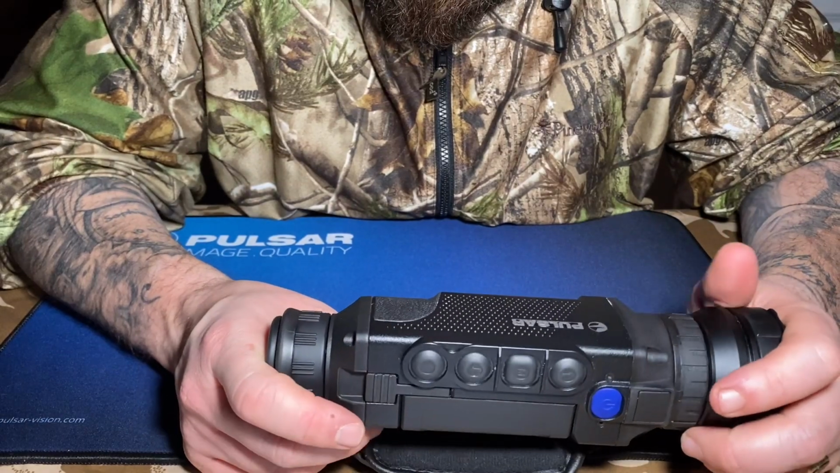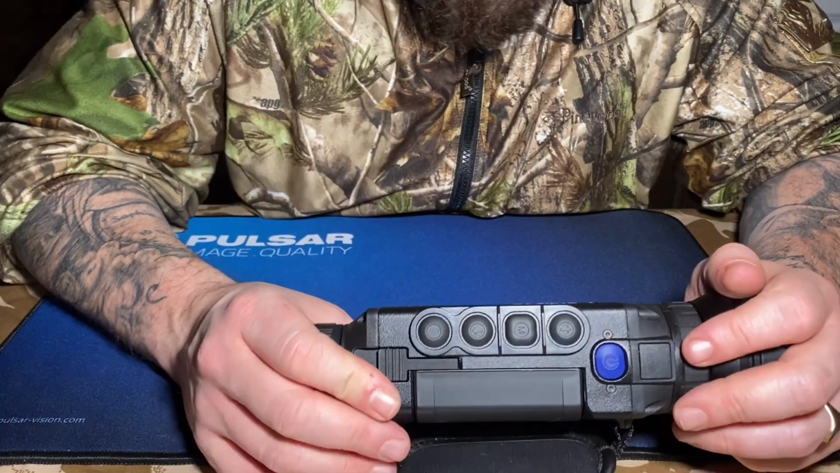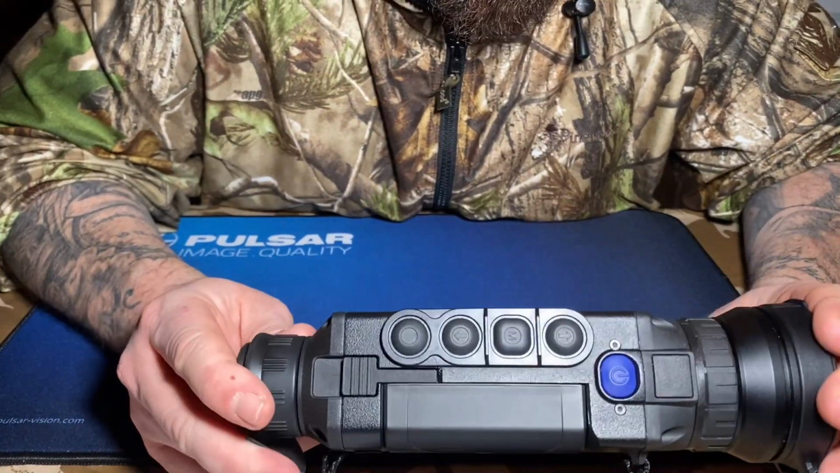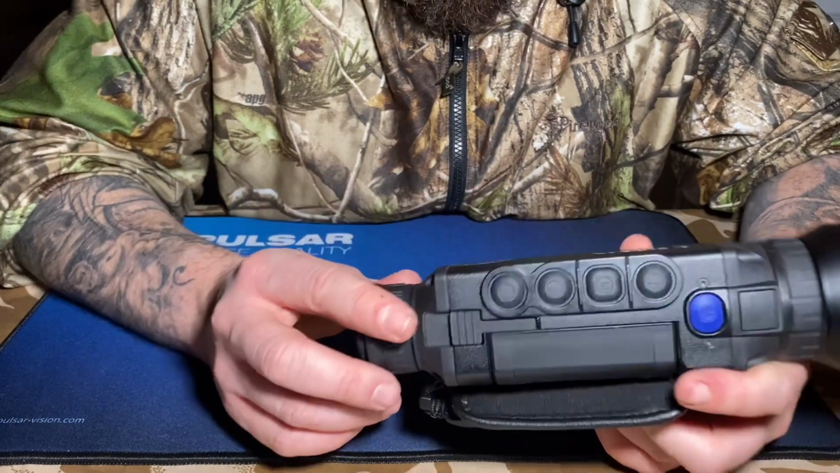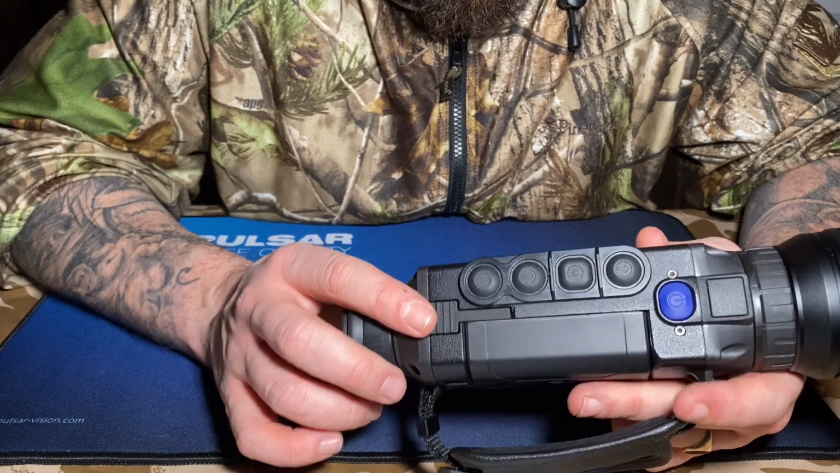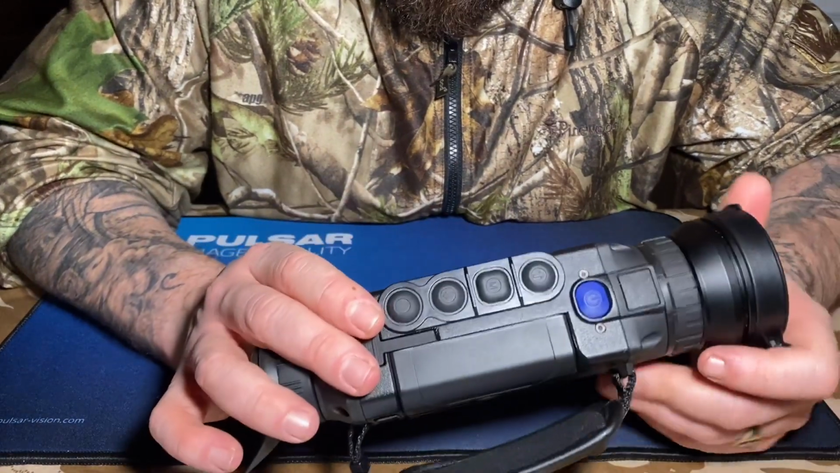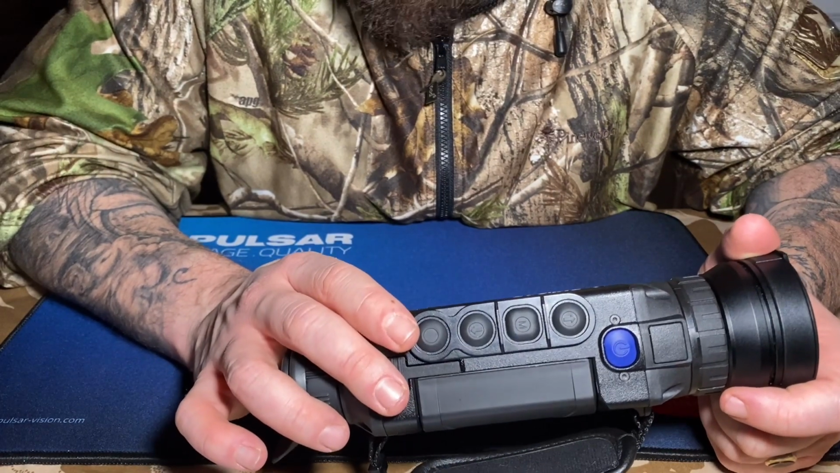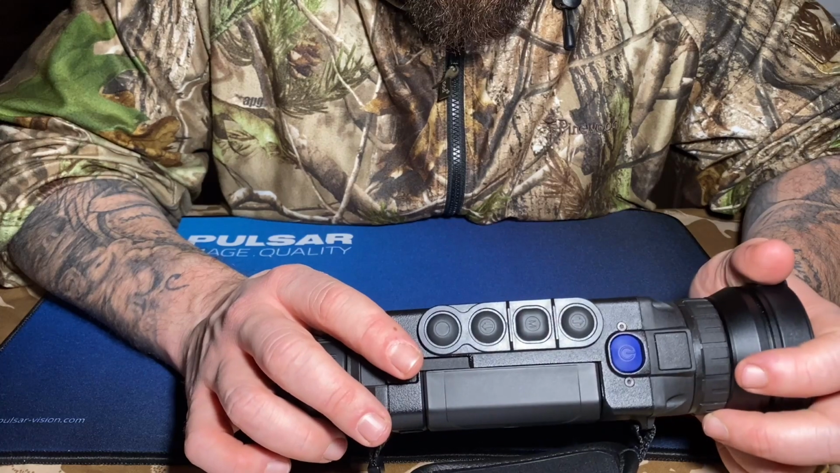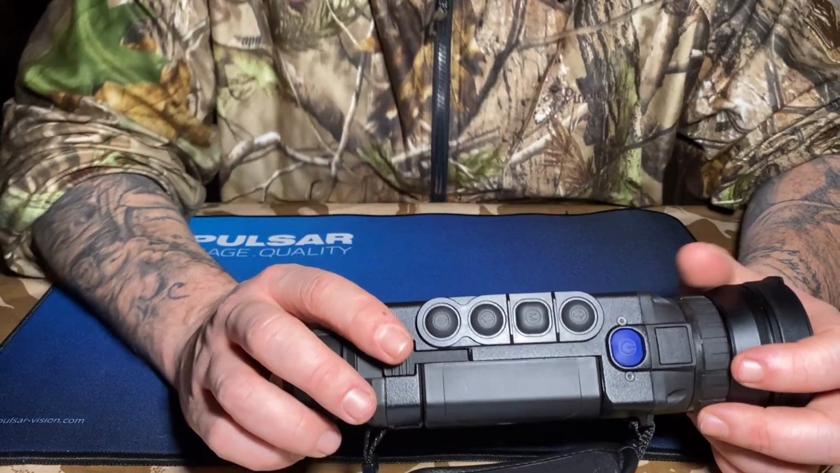Price. So as I said, the Hik was $470, sometimes cheaper, sometimes around that range. The cheapest I found this, and if you find it any cheaper, do let me know, was about $2,000, and it can go up to $2,300. But believe me, if you have the money and you can spend that amount on this, you will get a massive jump in performance, features, quality, build quality, probably longevity.